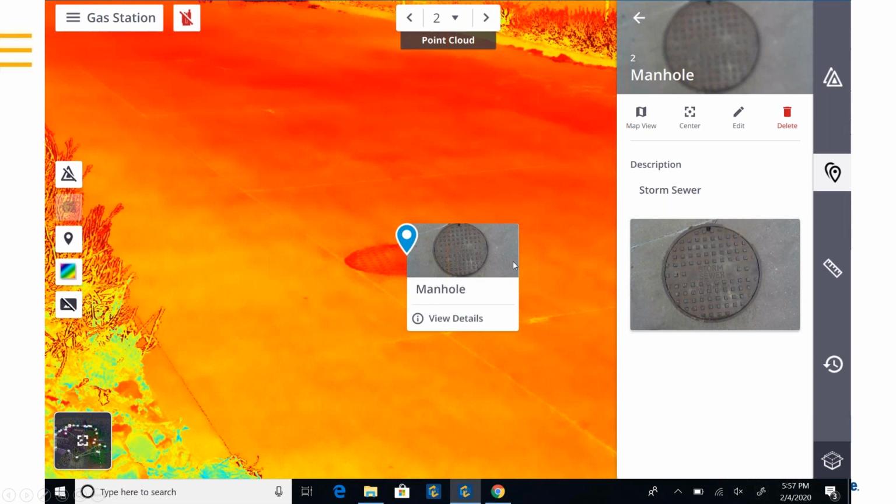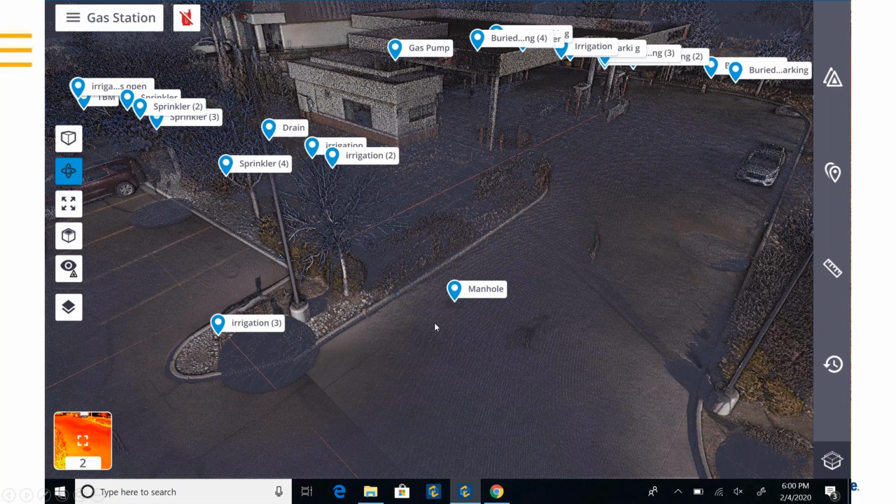You can see the images that have been added. You can click to see details. And you can also see them out here in the 3D view. So this is the view in perspective of the project out in the field. So you can see that it's colorized.